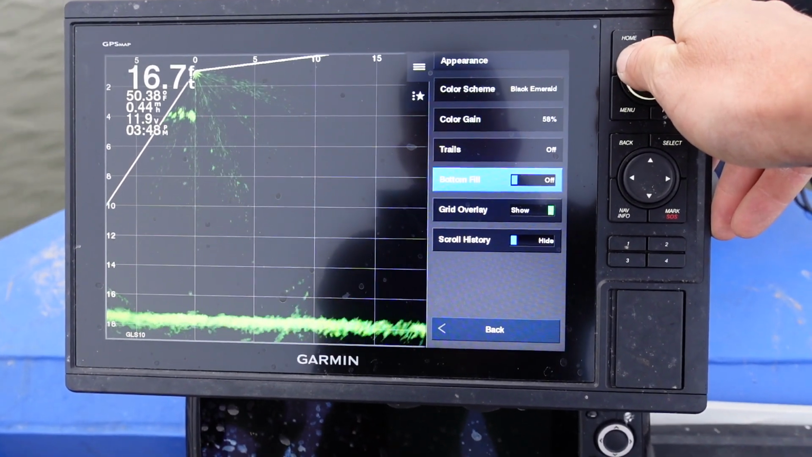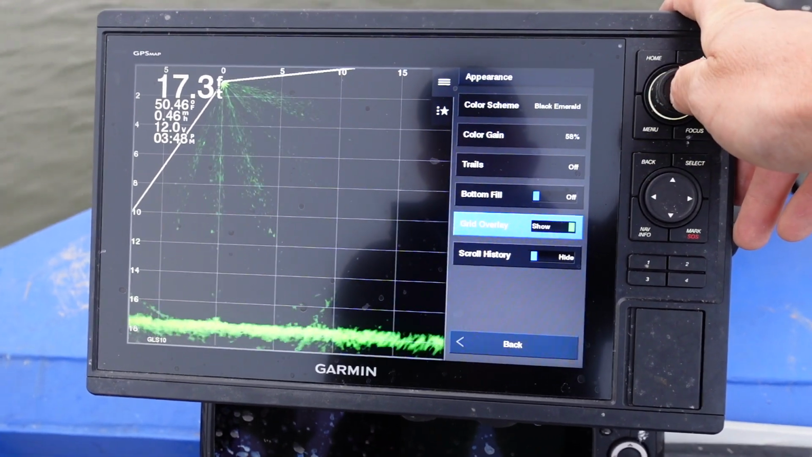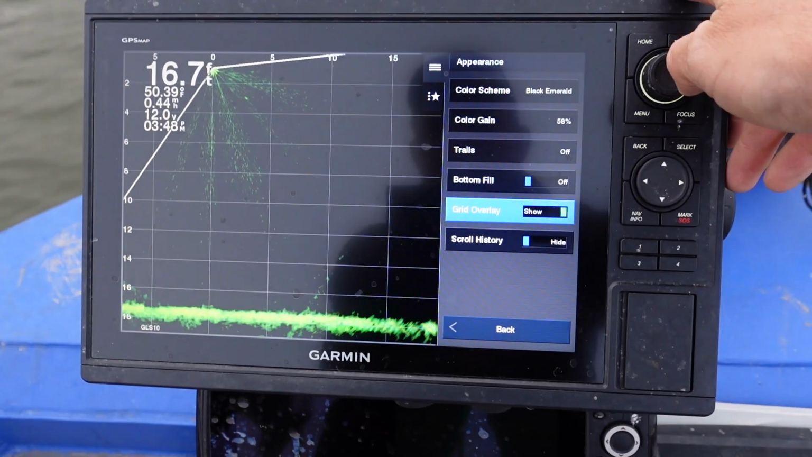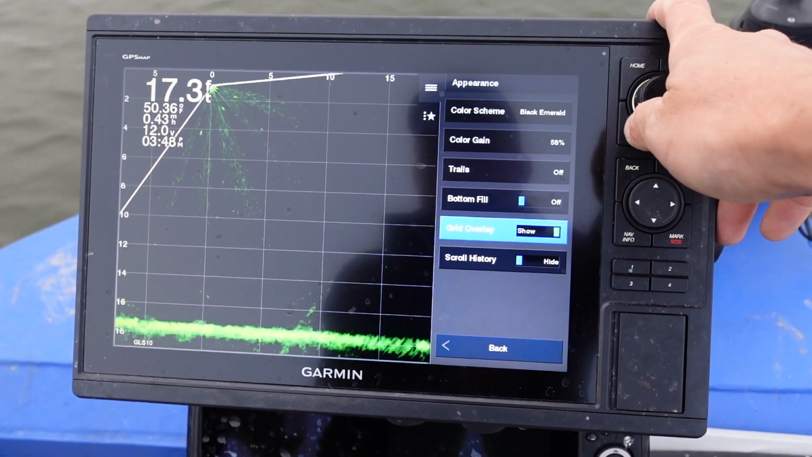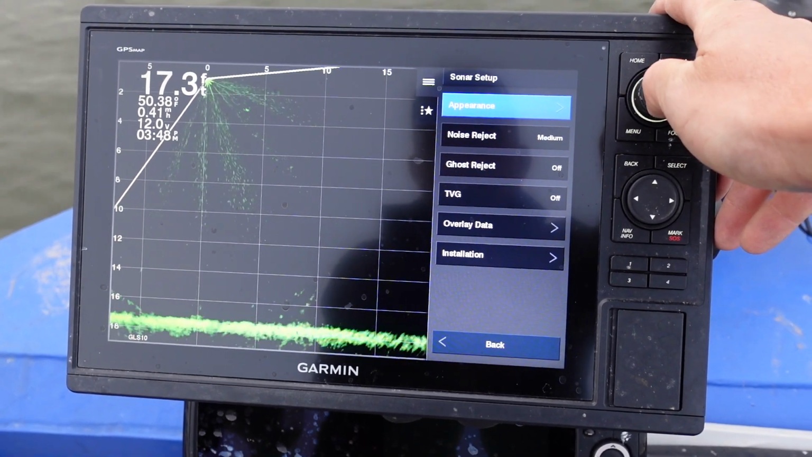Bottom fill off, grid overlay. I prefer the grid overlay. You can take it off; there it is with it shown off. I like to keep it because it just gives me an idea. You'll be able to learn the size of fish by using the grid. We'll talk about that in another video, but those are the basic settings there.